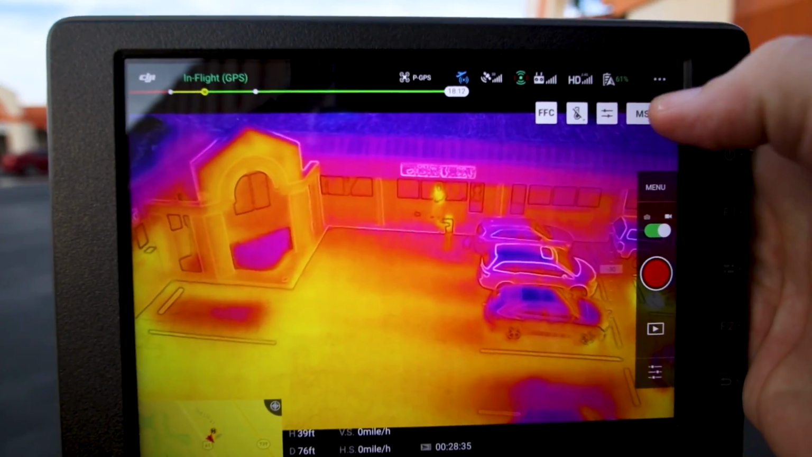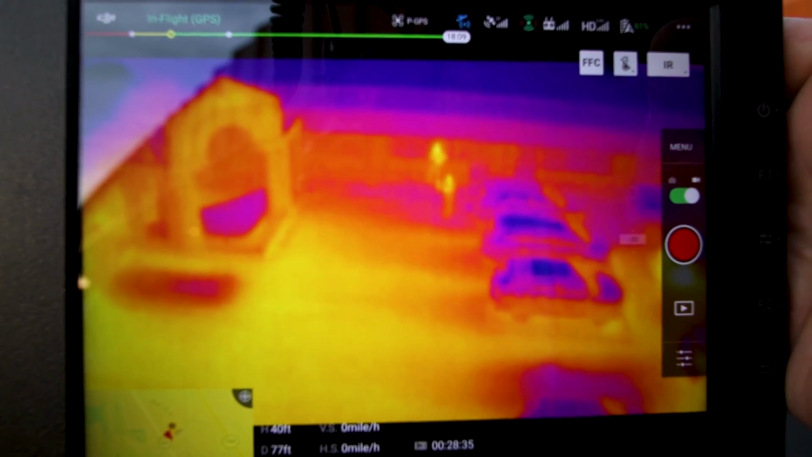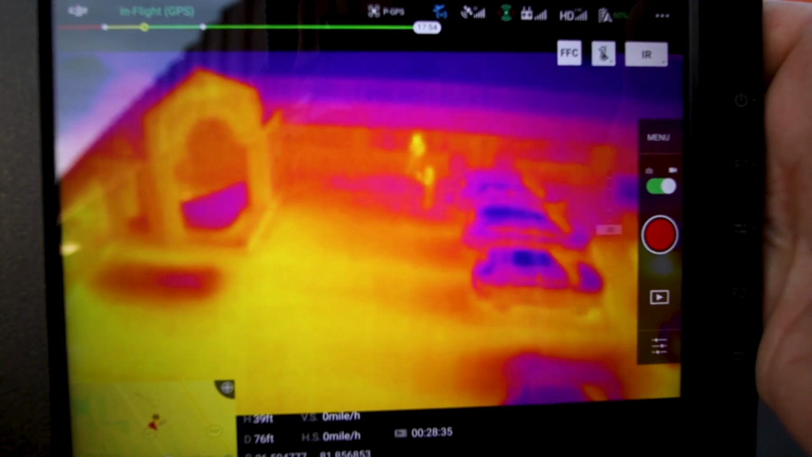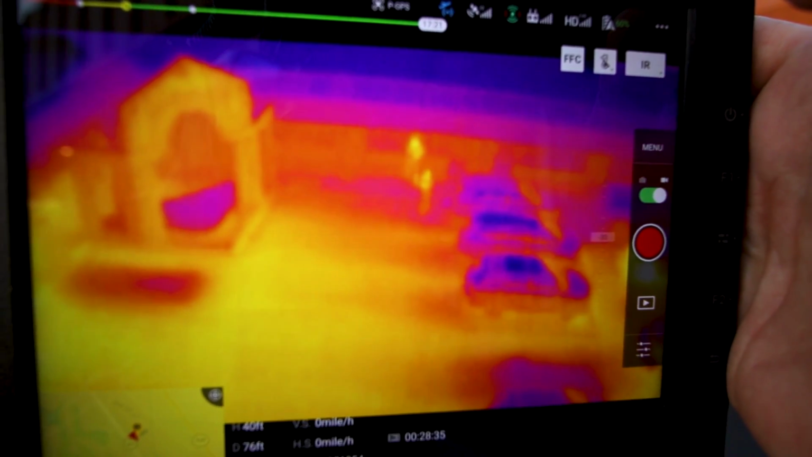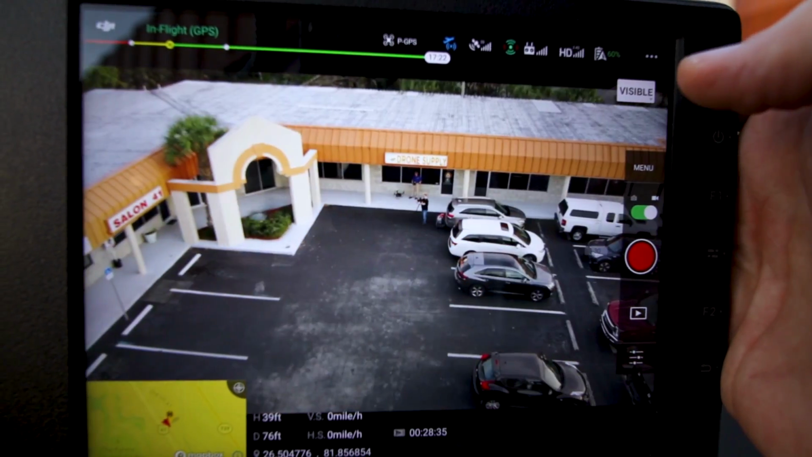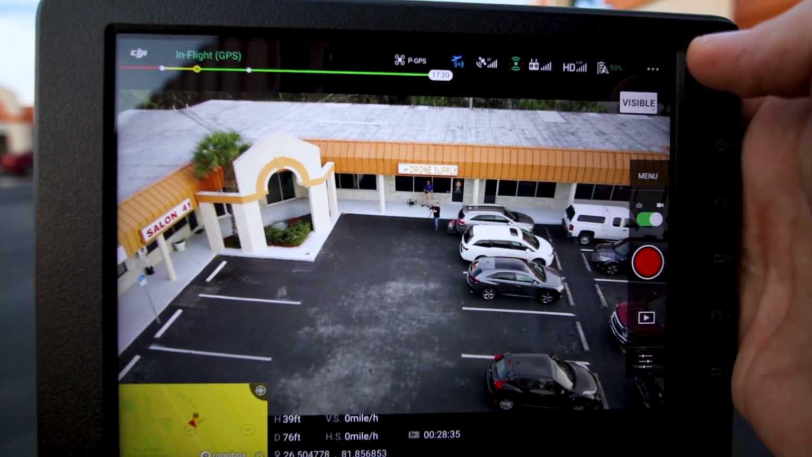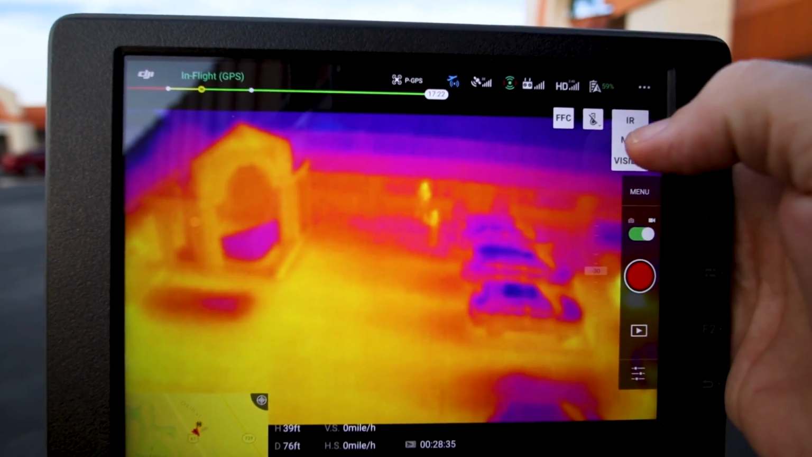If I turn the MSX off, it takes away all those neat little lines that are all over everything, and it kind of brings your image quality down just a little bit. That doesn't necessarily bring your image quality down, but what it does is take those outlines away, which doesn't give you quite the same amount of definition that MSX does. And you can go to visible, and there's your visible image. You can see me standing down there with the tripod and this in front of the camera. And then you can click your IR, and that's back to IR, and then we can go back to MSX.